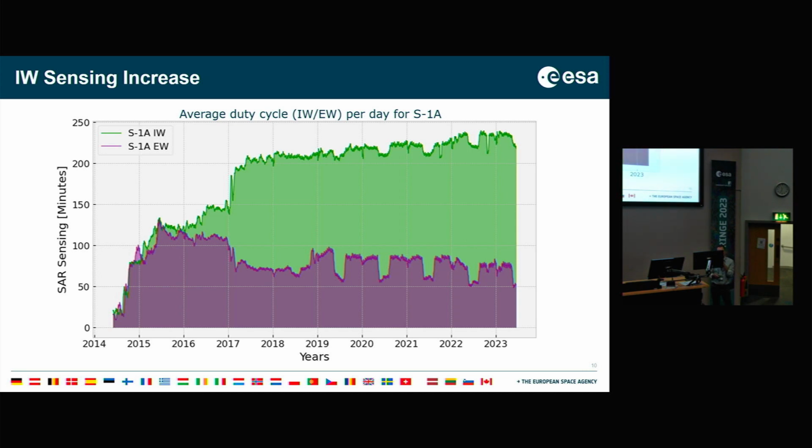The previous slide was hiding a reality: with the increment in duty cycle over the years, we favor much more IW, and we favor much more the acquisition over land masses and the construction of InSAR time series than acquiring data over northern areas with extra wide swath.